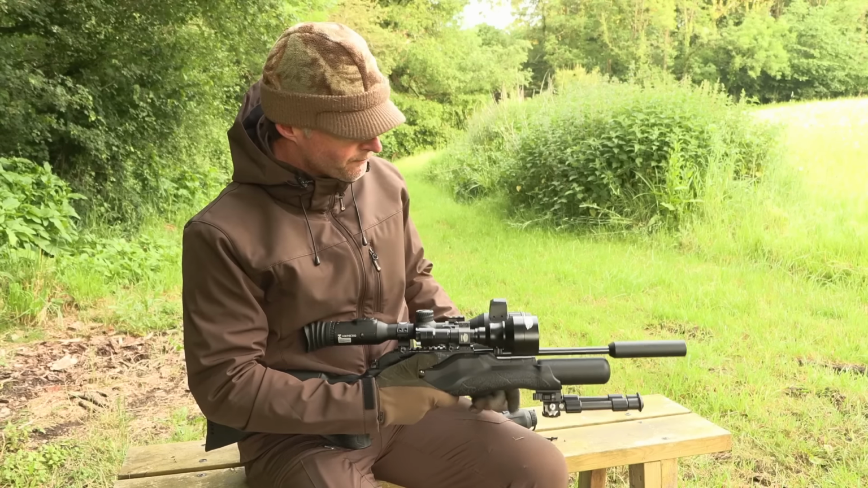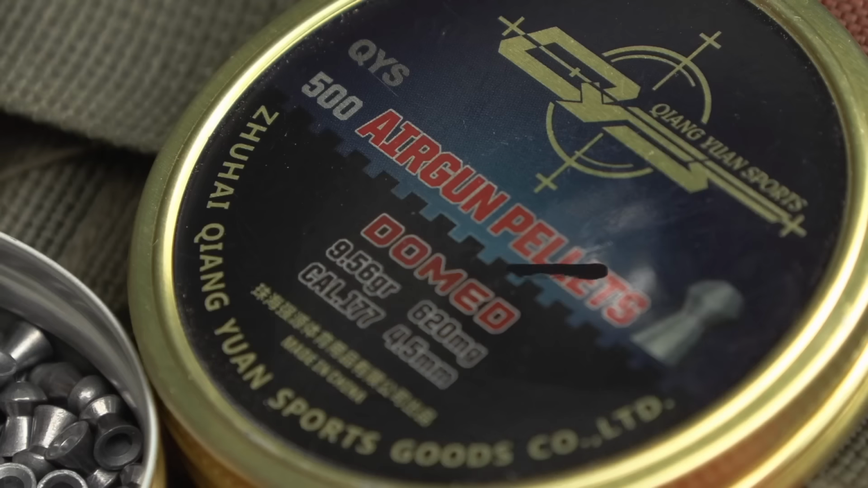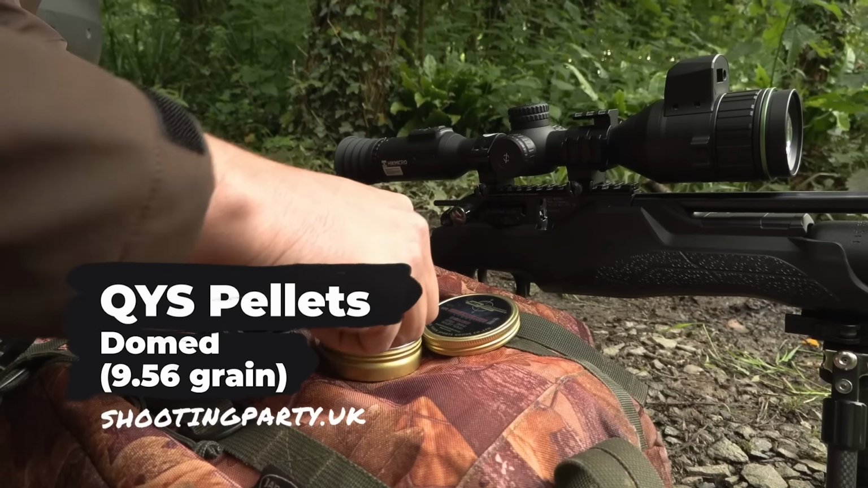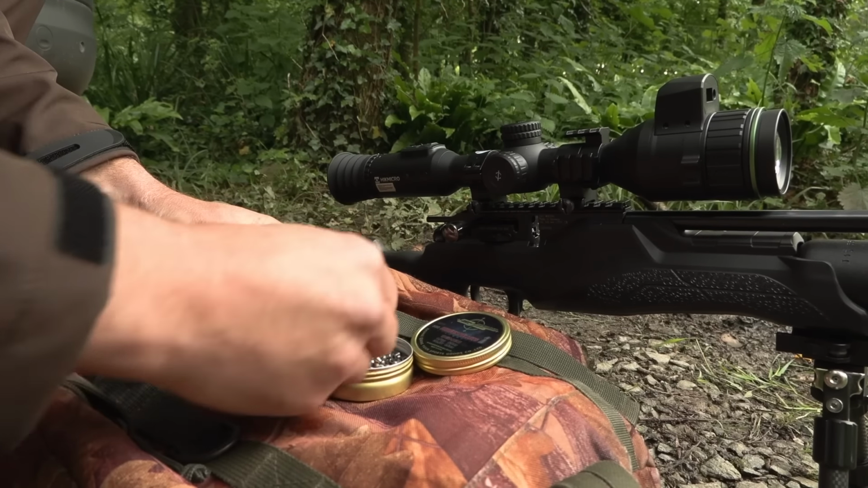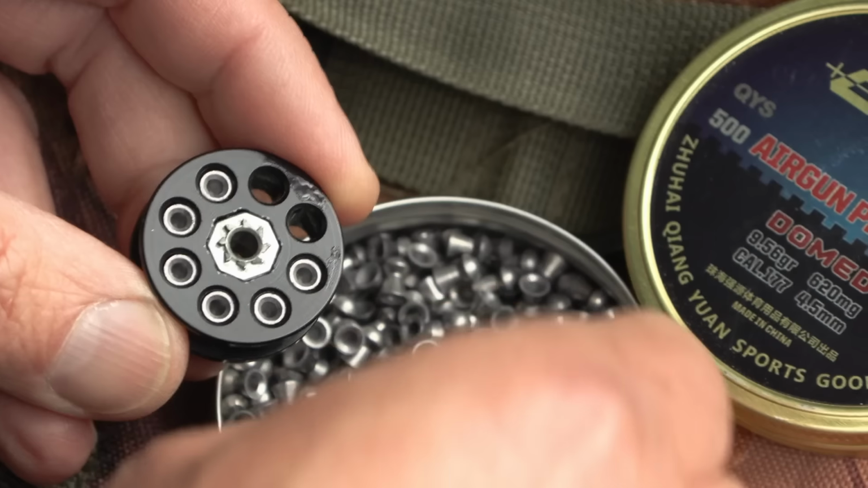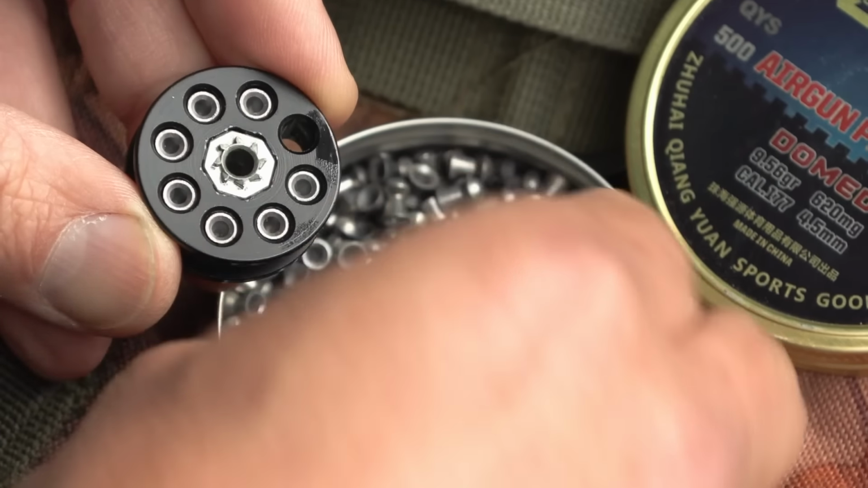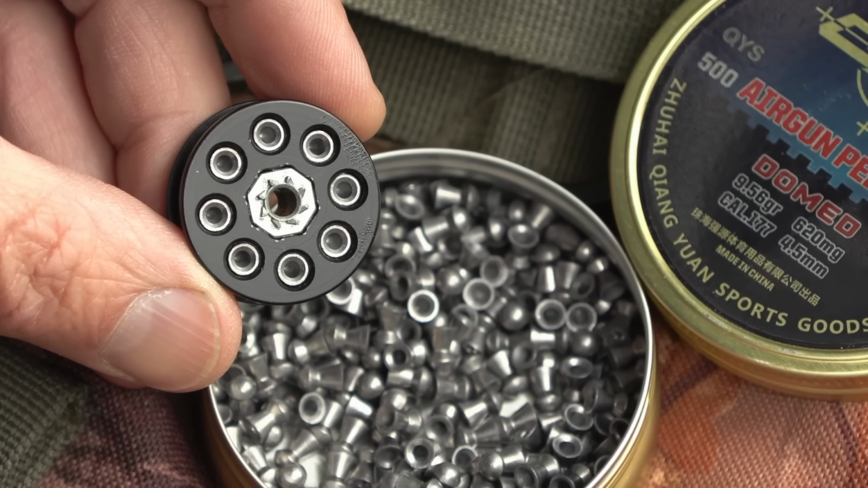Ammo wise, I have paired the RM8 with QYS domed pellets. It's the heavier 9.56 grain version. Really nice ammo, shoots well through quite a few of my guns actually, particularly this one, so if you're considering pellets to try out in your airgun, they're certainly worth a try.